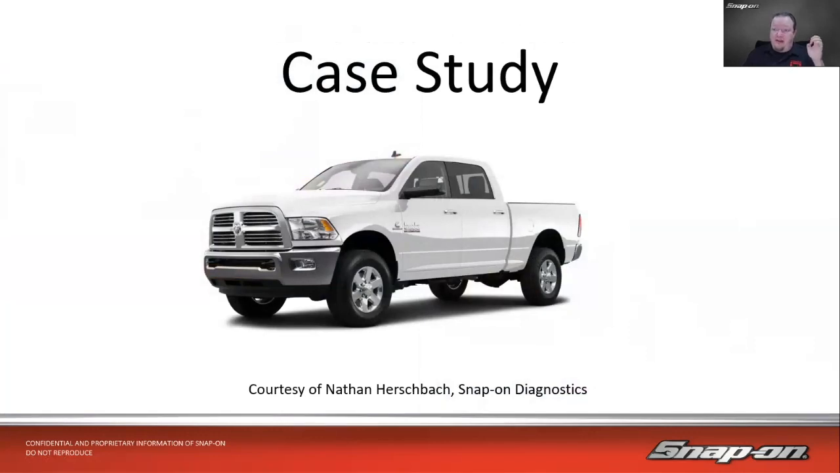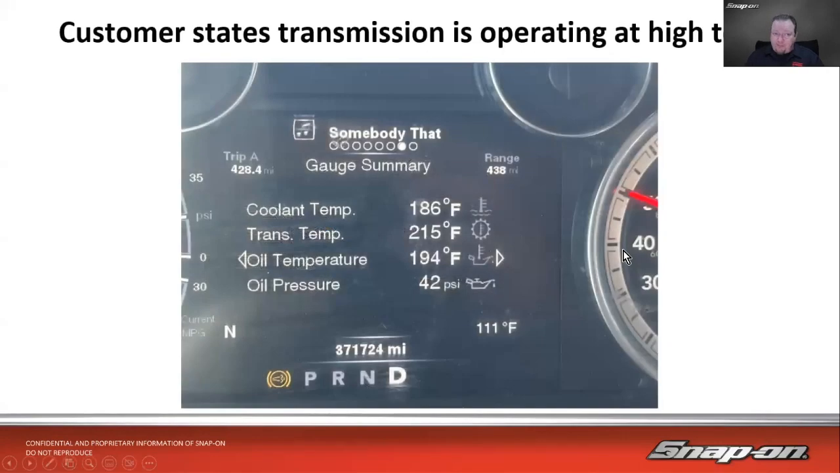So, interesting case study brought to us by one of our diagnostic reps, Nathan Hirschbach. He's down in Texas, and he had this case study he actually sent me on his own truck. So he has a 2014 Ram 2500 with the Cummins, and as you can see, 371,000 miles on it. It's been a road horse.